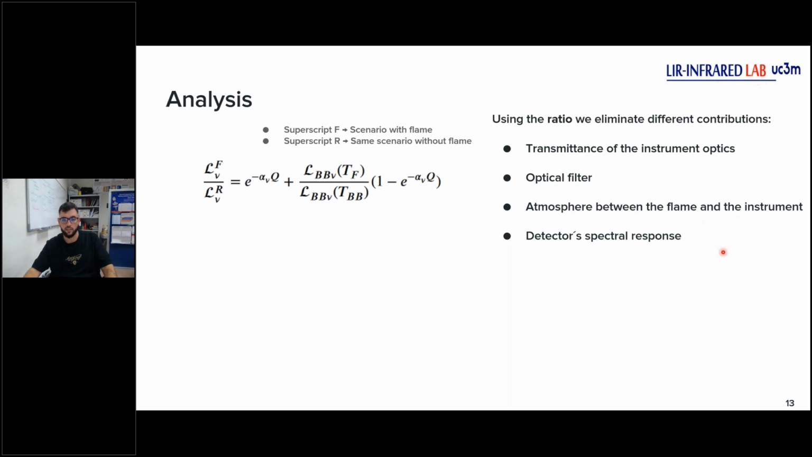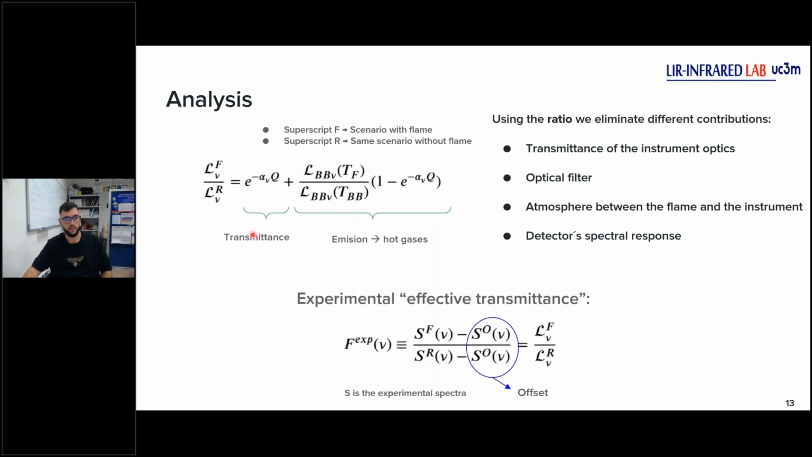And the last one is the detector's spectral response, okay? And the ratio is by measurement of a scenario with flame and the scenario without flame, okay? This is important. And with this ratio, using the radiometric model, we get this formula, okay? This formula has two terms. The first term is the usually known light transmittance, and the second term is for the emission of the gases.